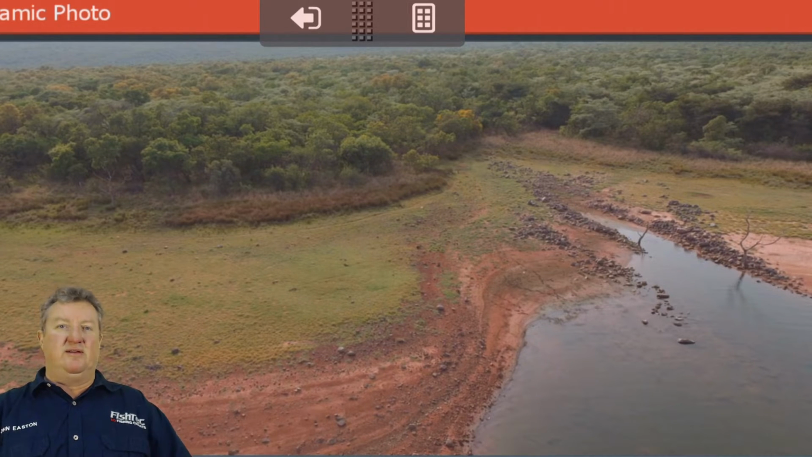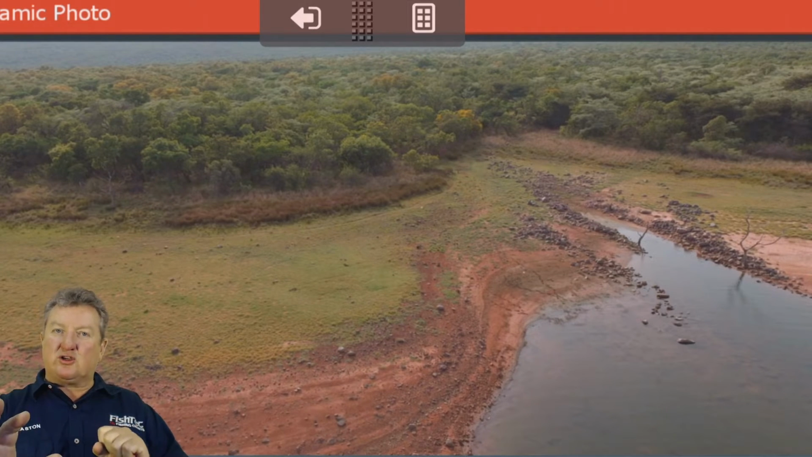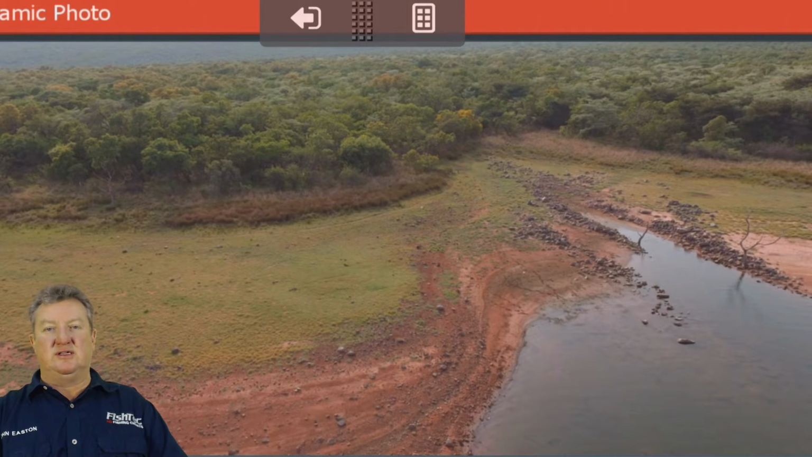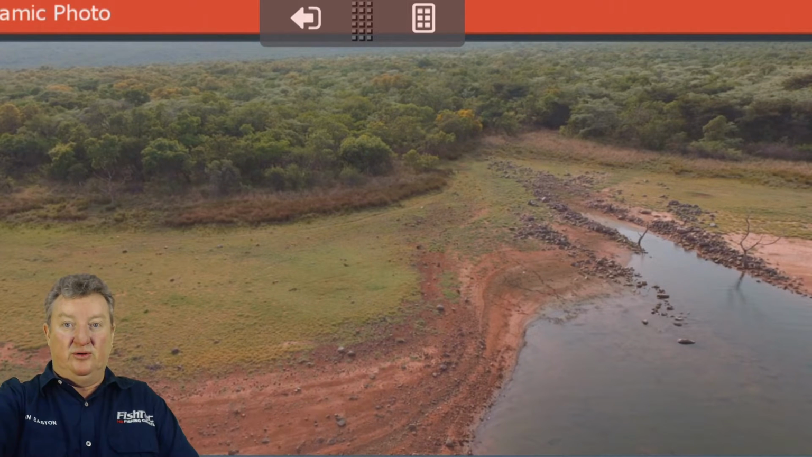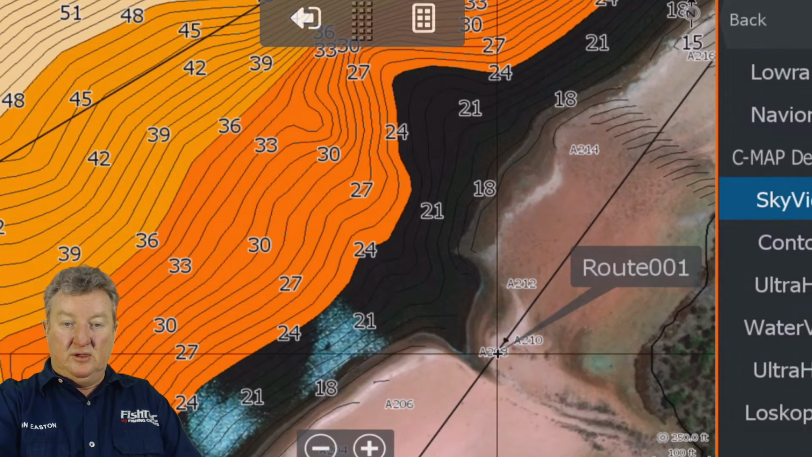Yet you're on the water in those conditions. Let me tell you, Loskop becomes murky in a flash. Those lovely, clean, calm conditions turn murky fast. So while it's calm, you're going to see a lot of these things, but the minute that wind picks up, then you're in trouble.